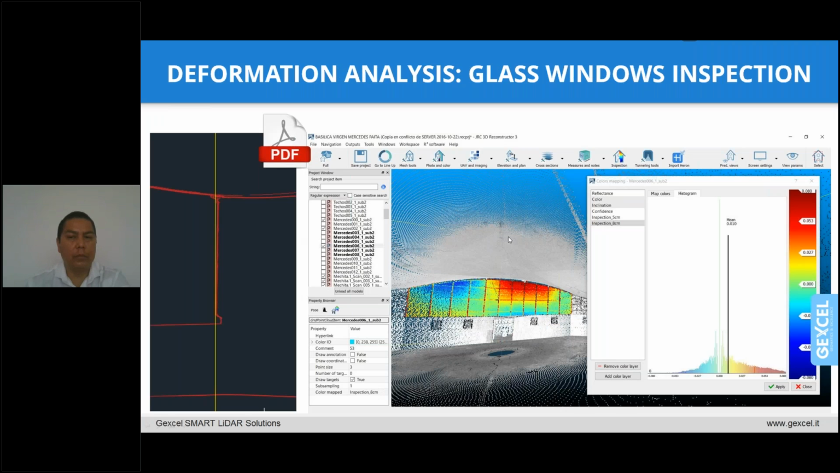Willy, you explained how the stained glass windows stress the wall structure. How did you analyze this behavior? Can you detail a little bit more, please?